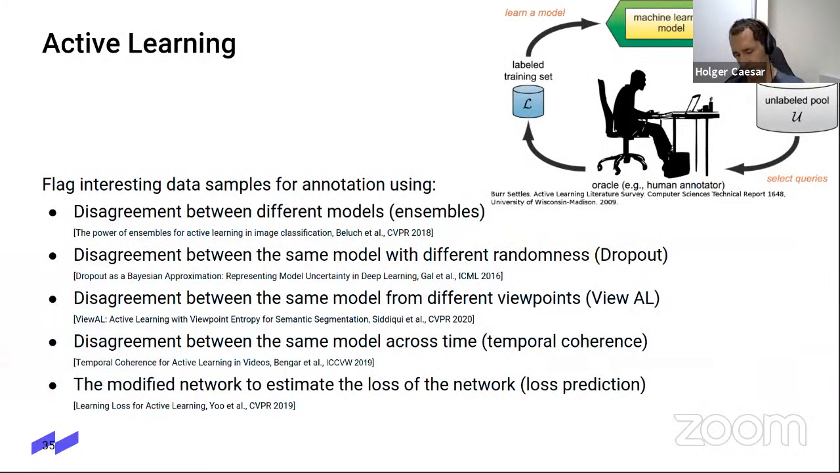Okay, so now I've talked a bit about active sampling and more generally active learning. Essentially, we have a machine learning model that determines which data should be labeled by a human. It's called the oracle here, added to the training set, and then used to improve the machine learning model. And there are many ways to do this.